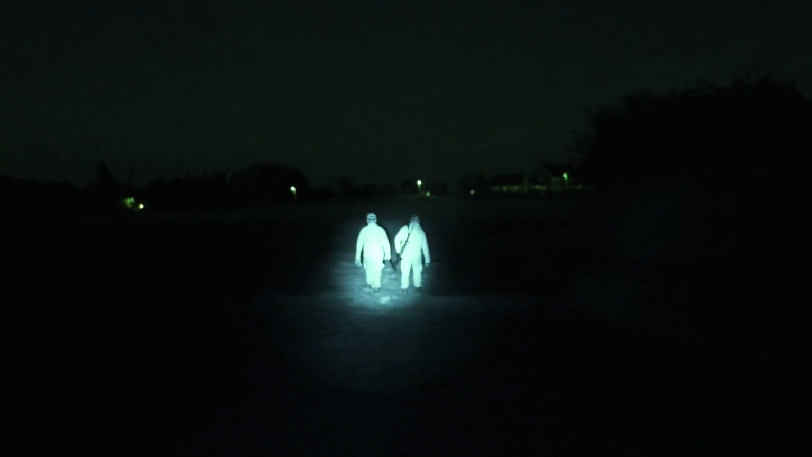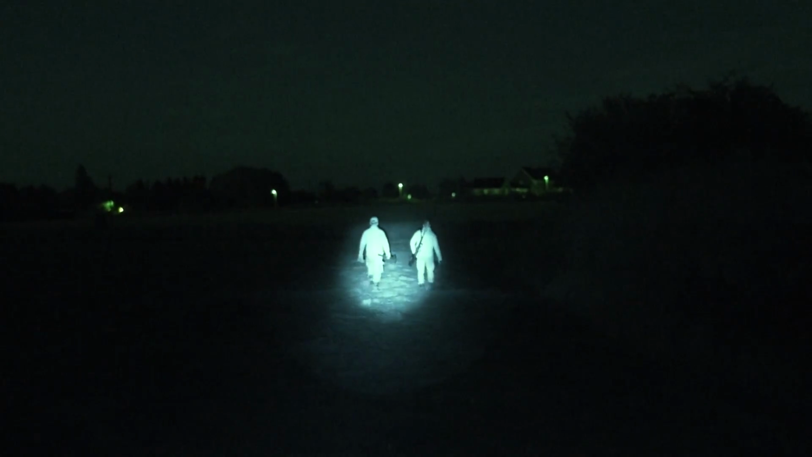Let's go and see it. No more like that, Sambo? Do that other one through. We leave that fox for a few minutes and cross to the neighbouring larger field.